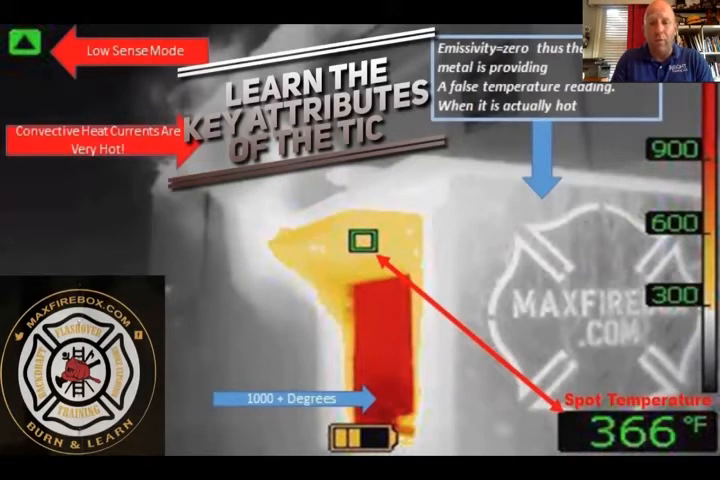But the inside of it is burning with OSB. So when we look at the products of combustion coming out of it, we'll see the gray convection currents. We'll see the colorization from yellow to red. So we can do our simulation. If we're trying to find the fire, we're going from convection currents, swimming upstream and finding the fire, seeing the heat inside the box.